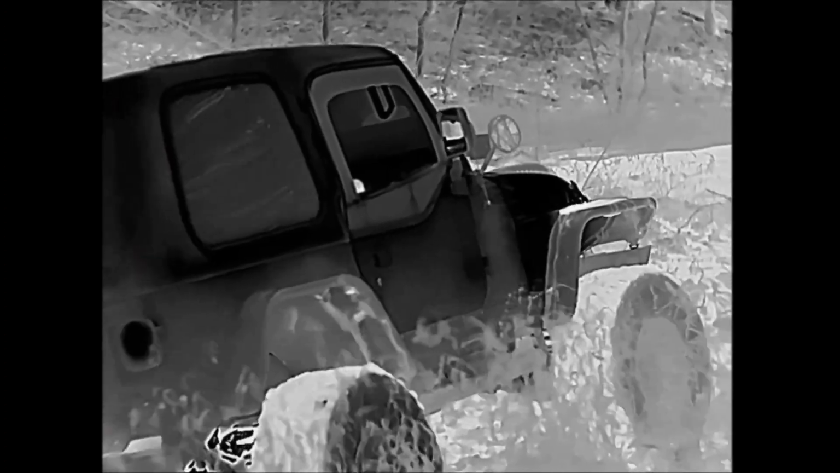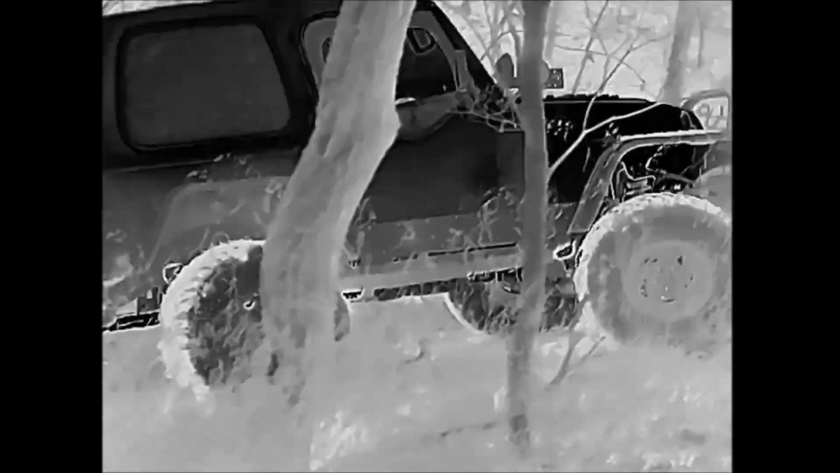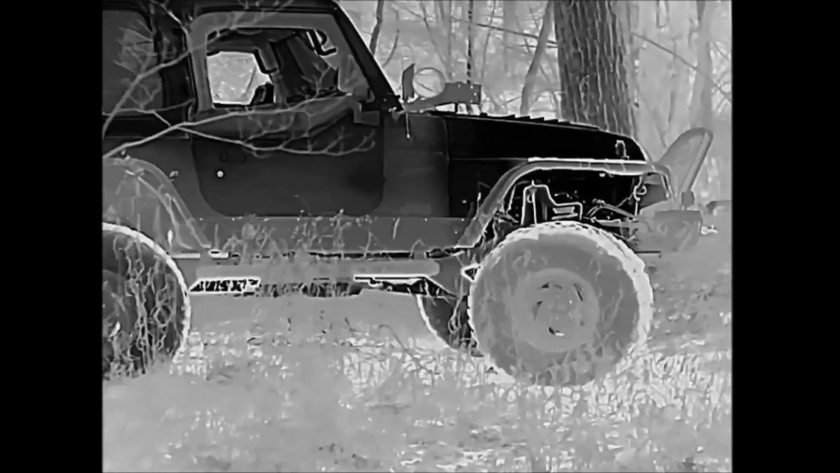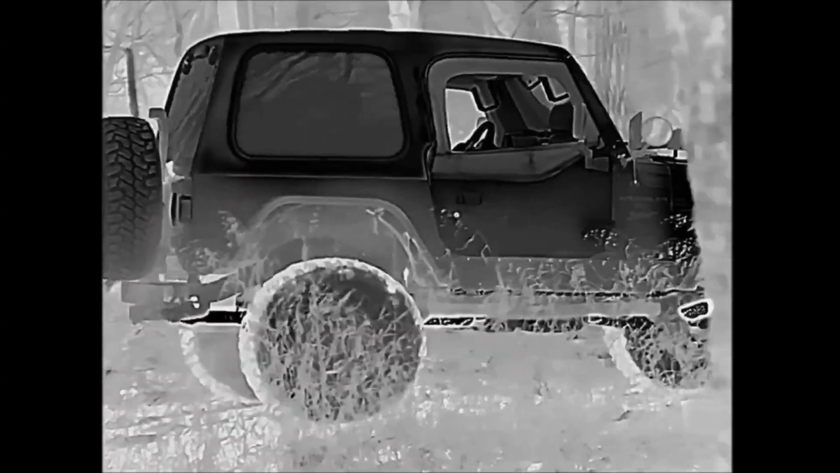So this was about just before dark, about 5:30 p.m. I'm going to show a video of an actual daytime shot or scan of the yard in another clip. But again, the level of detail speaks for itself. I've been spoiled now with a 640 core that the 384 that I had before just doesn't compare. It's just awesome. Yeah, I'm really happy with this thing. It's amazing. Look at that.